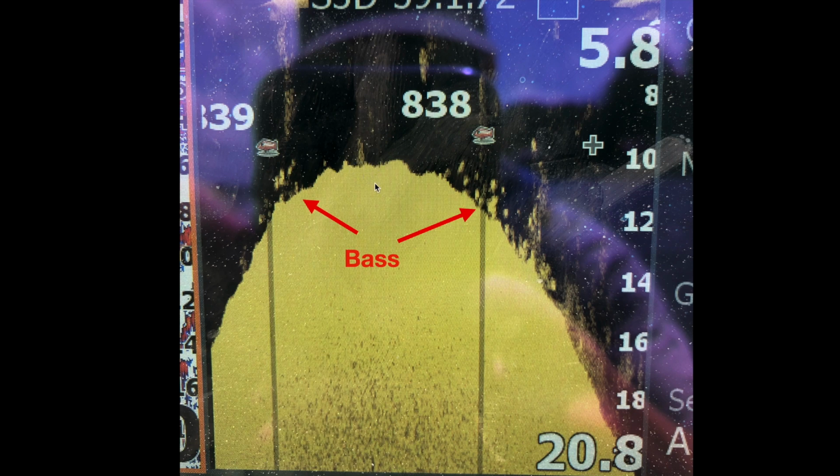I got my sensitivity turned up a little bit here. But then as I start going off the ledge into the deeper water, you can see another good group of fish here. And this is where your target separation really comes in. You can actually count how many fish are sitting here. It's not going to be picture perfect, and they're not going to be a perfect little blob that looks just like a fish. They just look like little Tic Tacs kind of. But this is what fish look like. This is how bass set up usually.